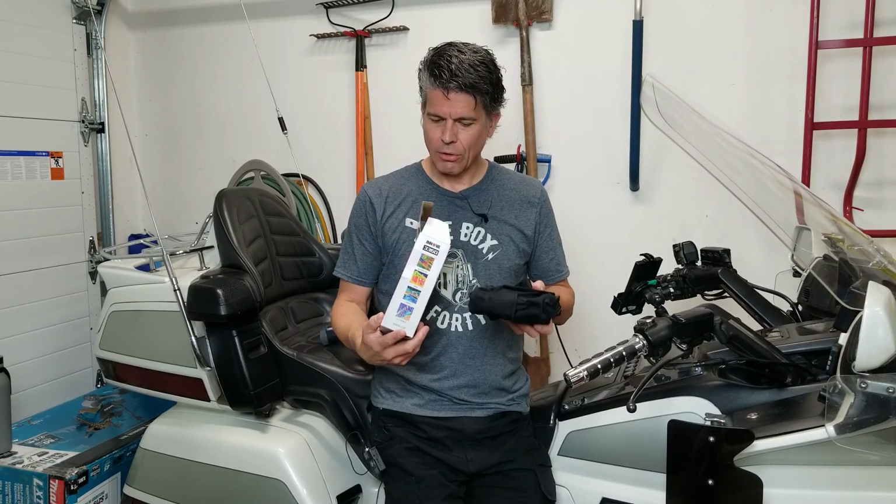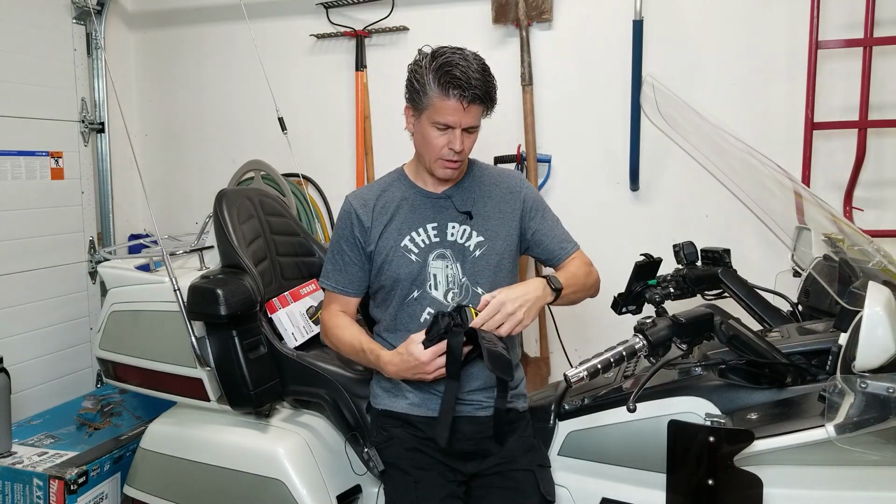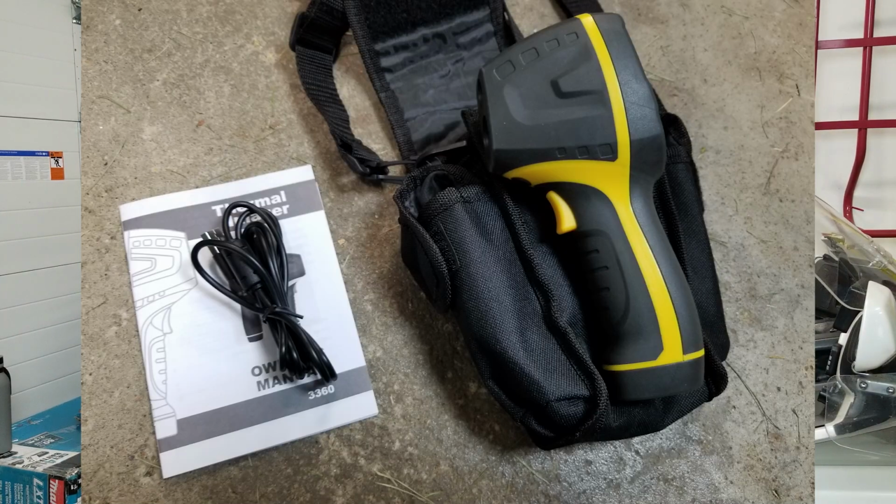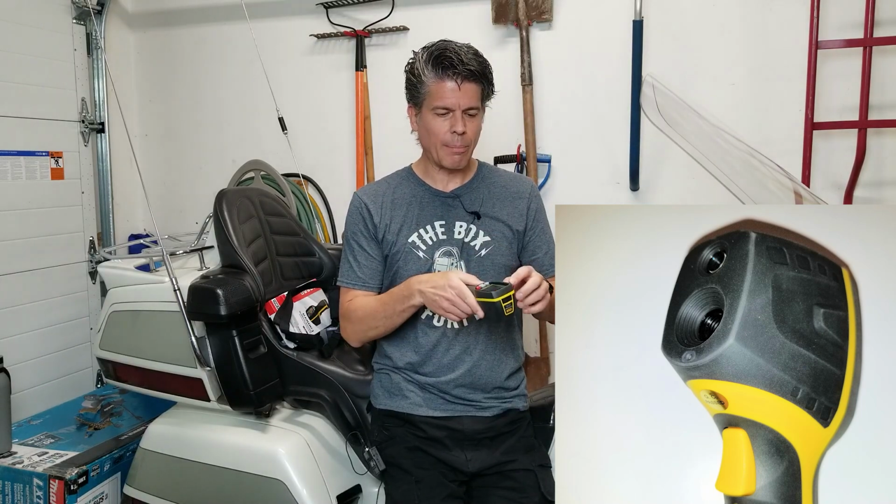So we get this nice little carry case and a manual, which we'll put aside. Inside the case we get the actual unit itself, and we get a wire to plug it in, a USB cable. It's pretty simple, camera in front, screen on the back.